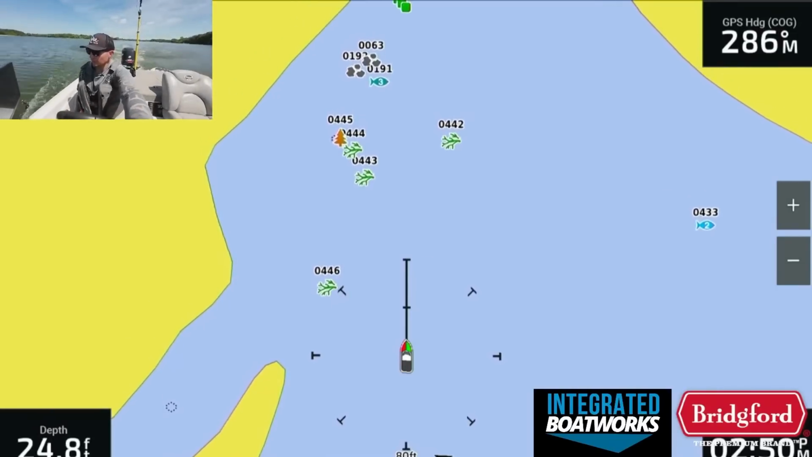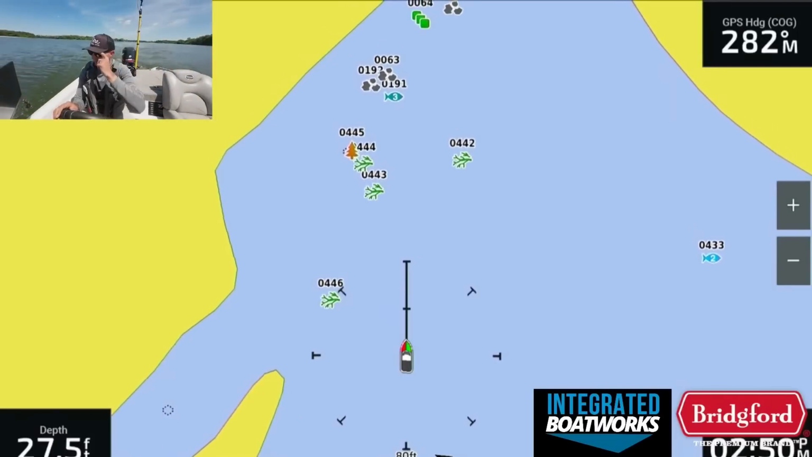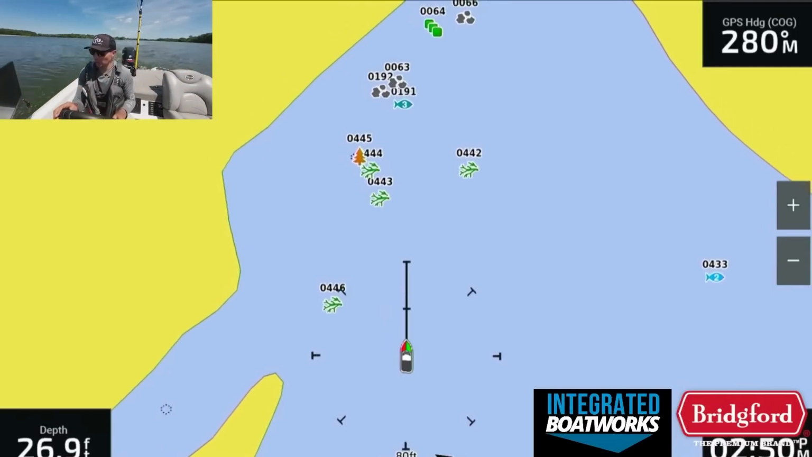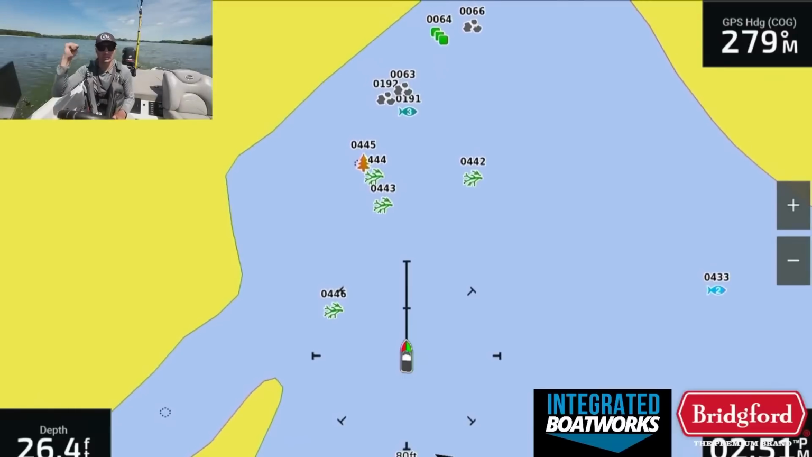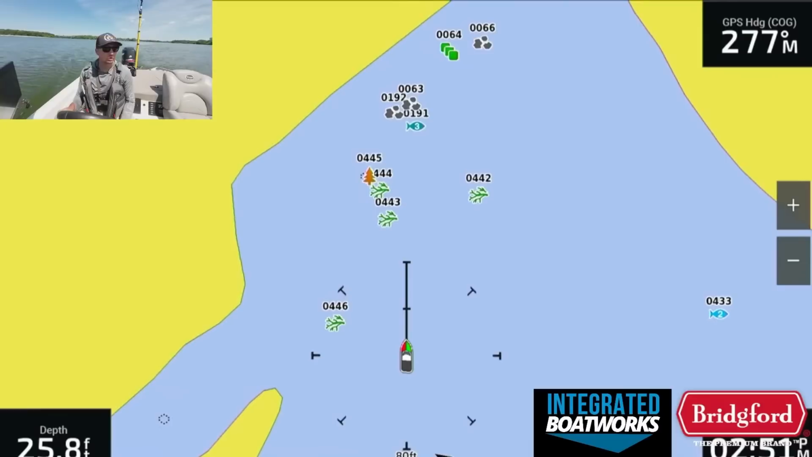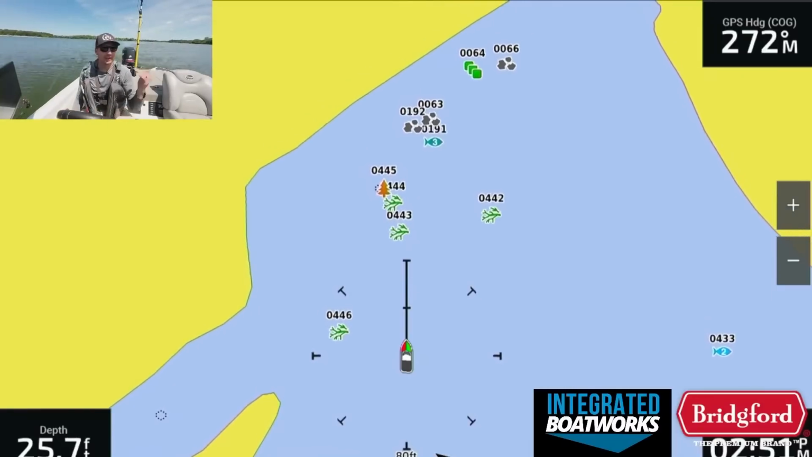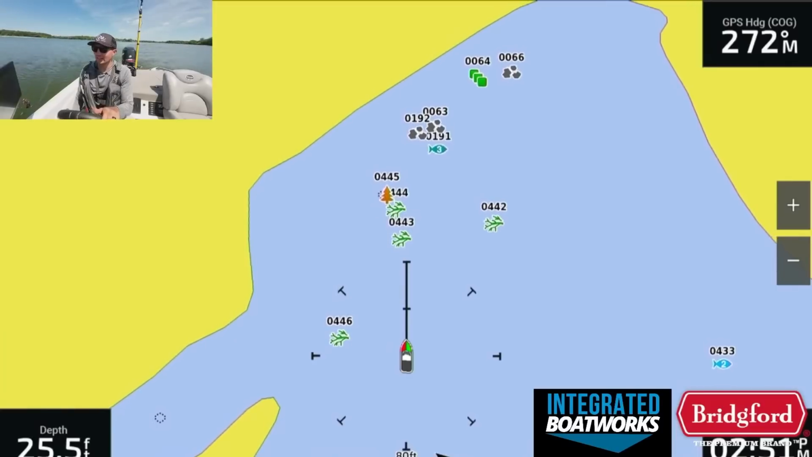Yeah, we're gonna try to get up to these brush piles. There was a deeper one out here, but I'm gonna ignore that. And then there's these 3 shallower ones that I'm really interested in. And then there's all those brush piles back over there that look really interesting too. So we got several more to hit. We got at least 3 here. We got like 5 back there across the lake.